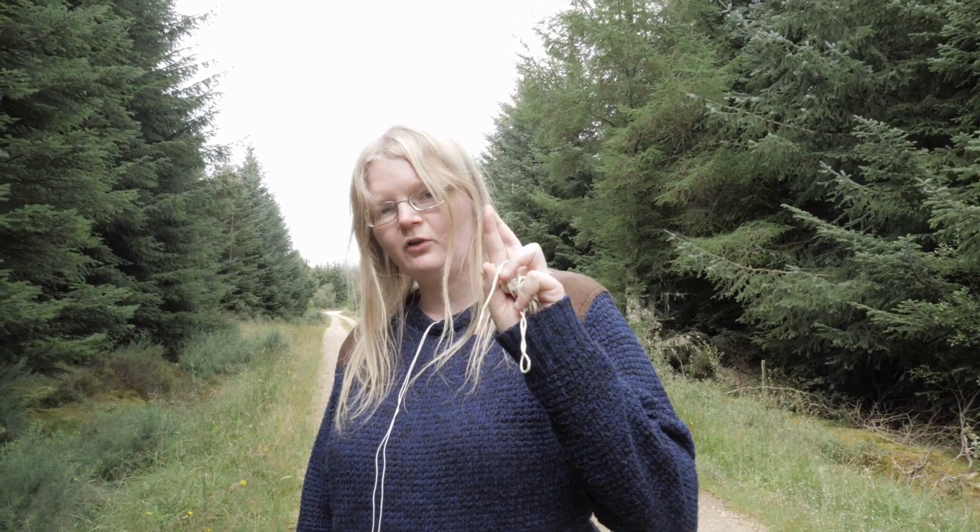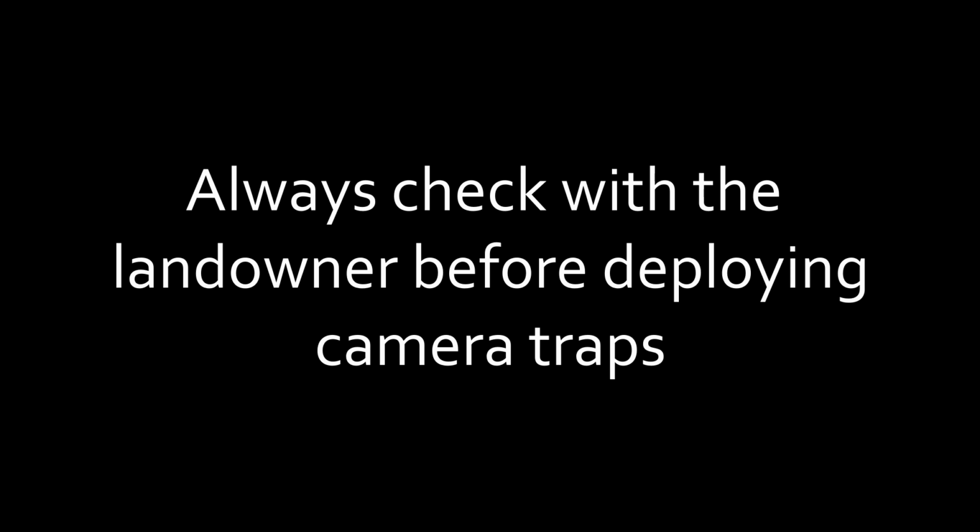So that's that. I think we're going to head back to Keith now. And yeah, that's the camera trap set up. We'll check again at the end of the week, and fingers crossed we'll have something exciting.